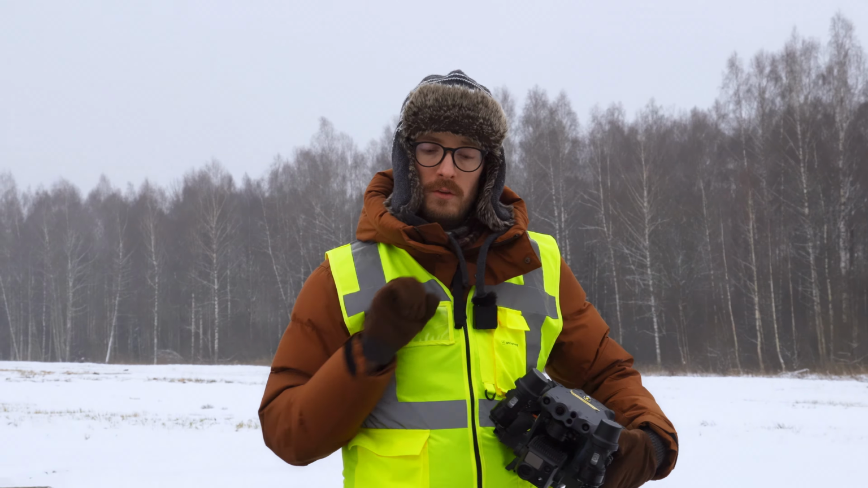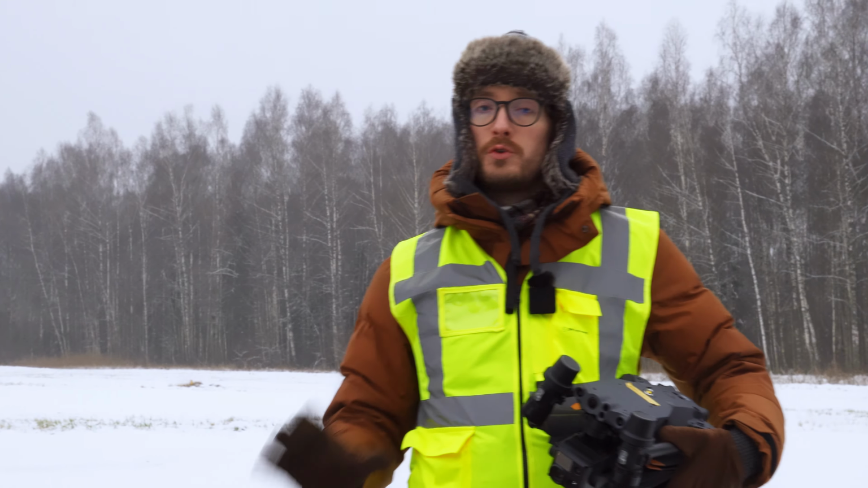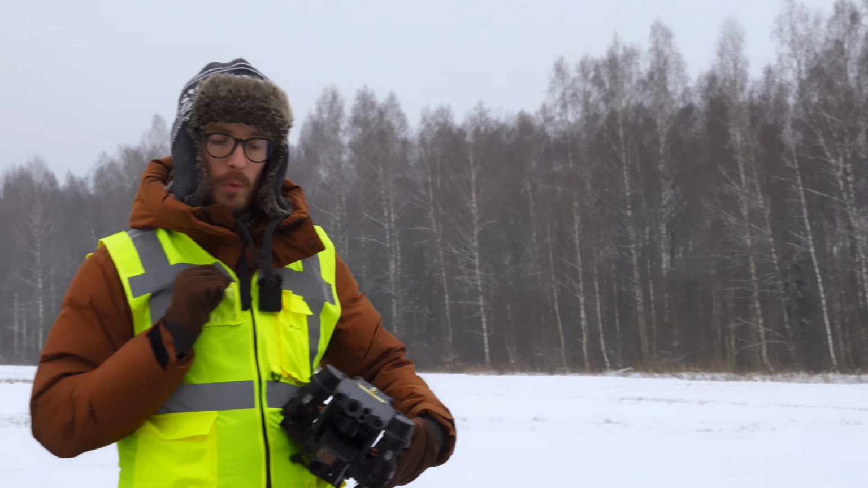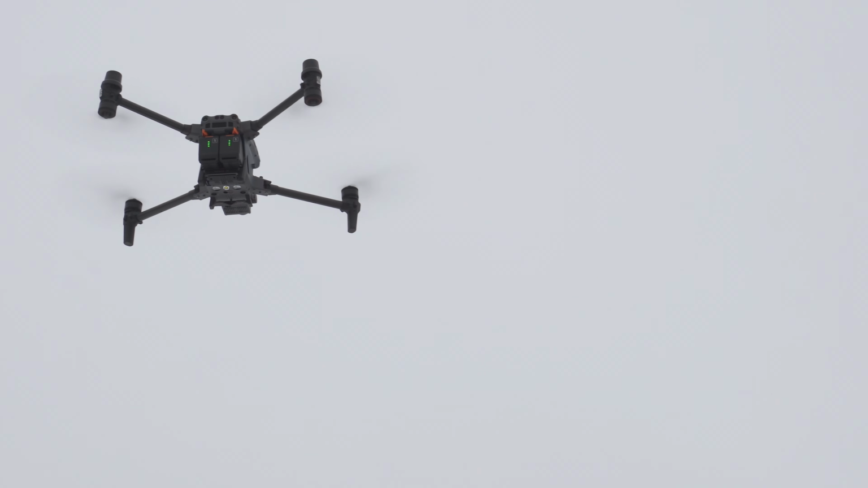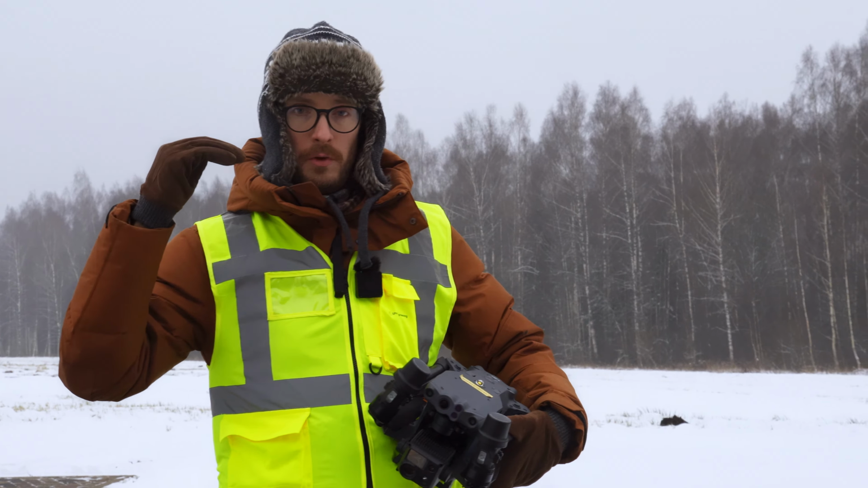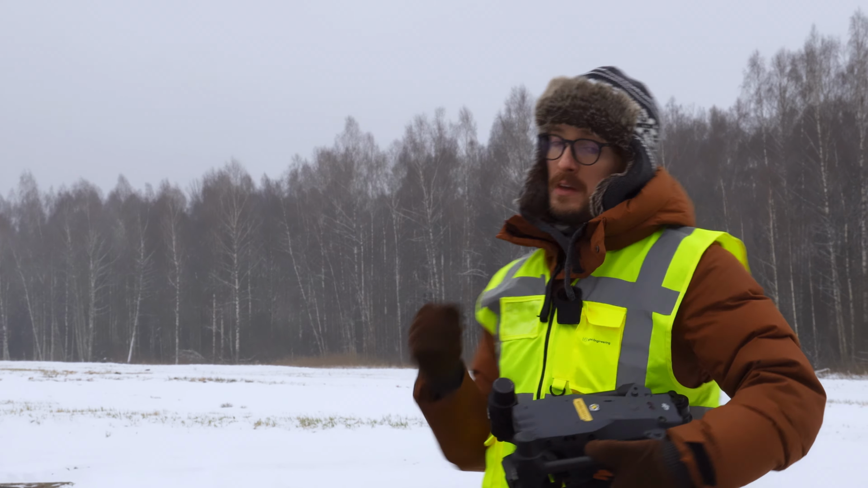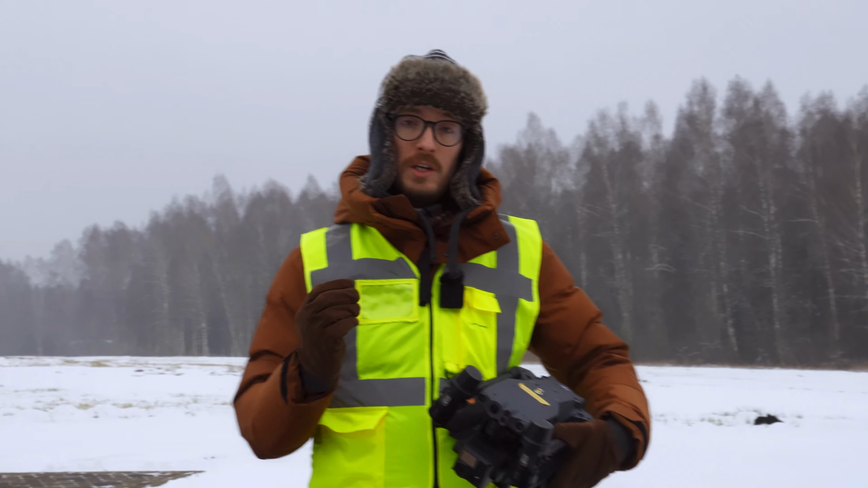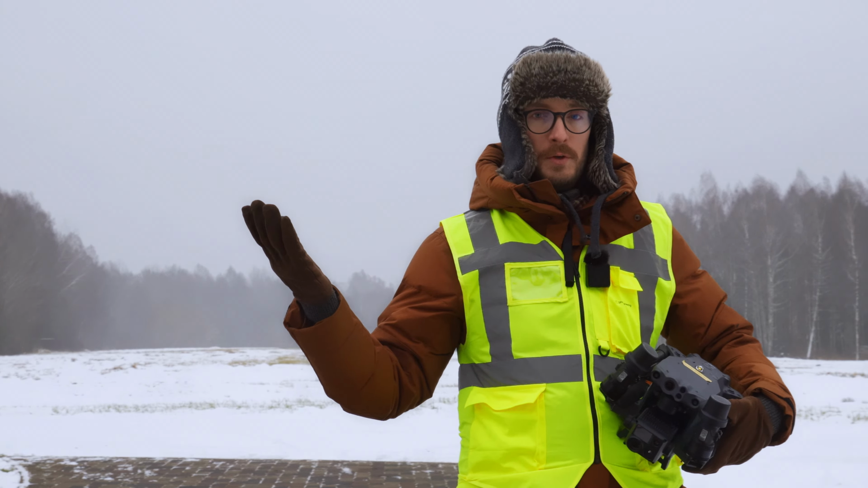So what we want to find out today. Firstly, we will be taking a look at how different drone components heat up. And after doing this test on the ground, we will also be taking them all off the ground and then seeing what heat they actually emit when they are already hovering. And then last but not least, we will also be testing them out in the field you see here behind me. So we want to find out from what distance you can actually detect a drone on the thermal camera. So without further ado, let's go.